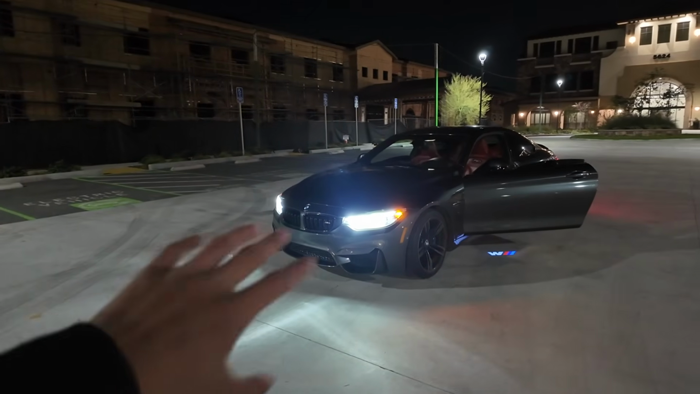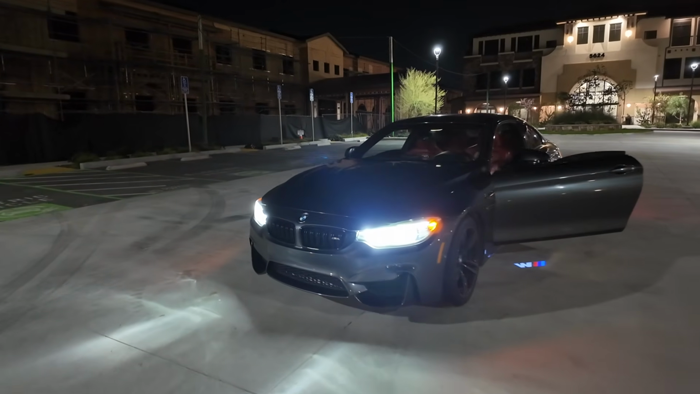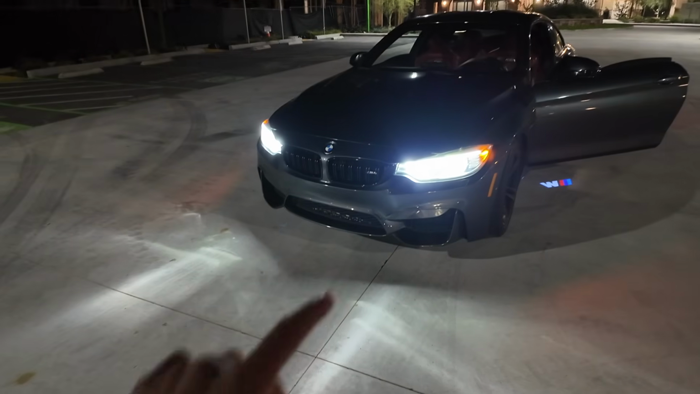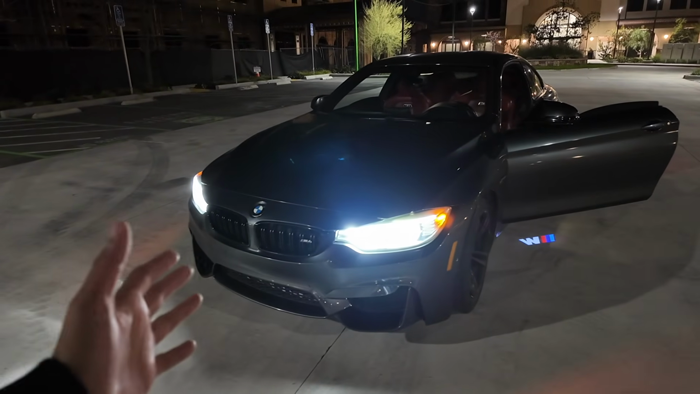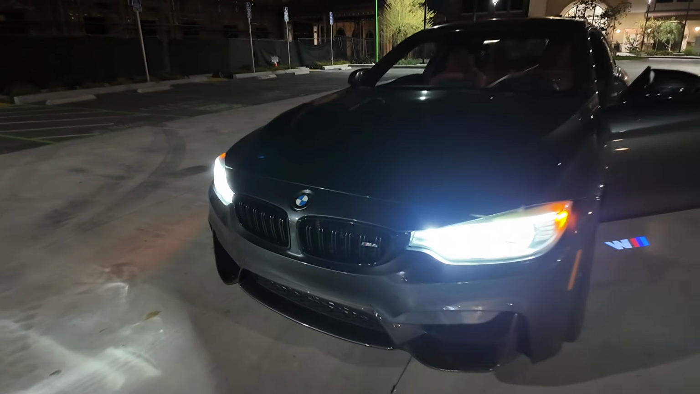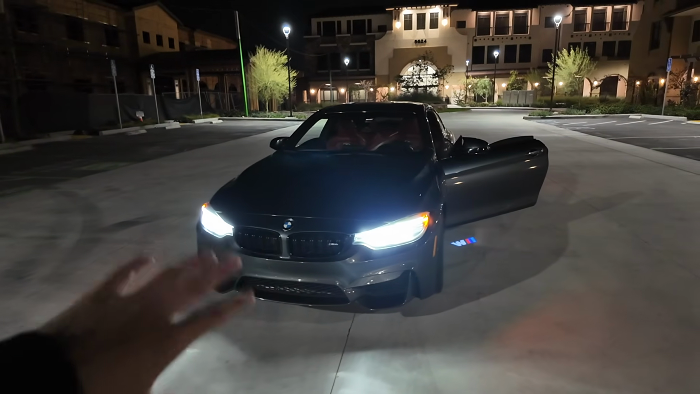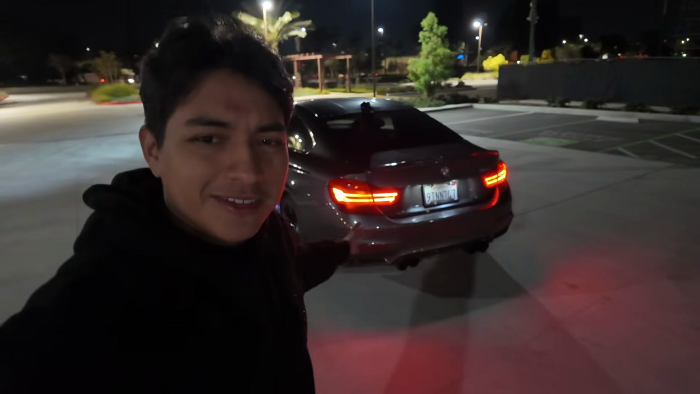Anyways, look at how beautiful this thing looks. I love this car. The front lip is missing, if any of you noticed. You know what, I should make a full video on that, like a story time. If you guys want to see that, I'll make a video soon. But other than that, I really haven't done much to this car. Obviously, you guys know I did the exhaust on it. It looks beautiful. It was the full Valvetronic exhaust.